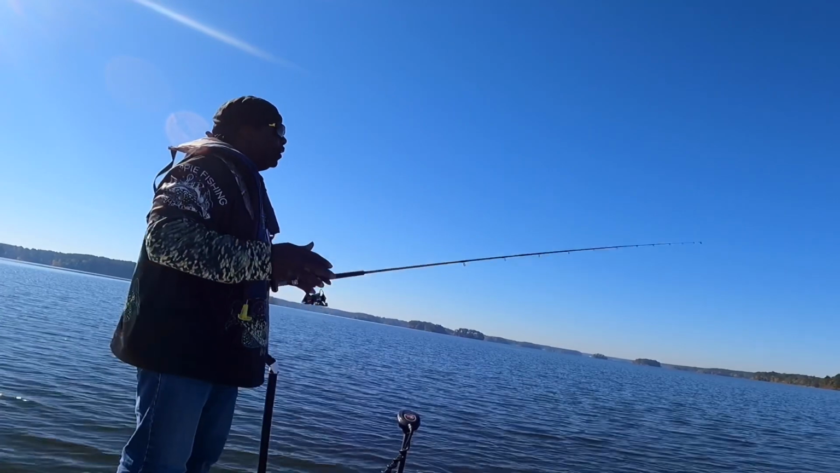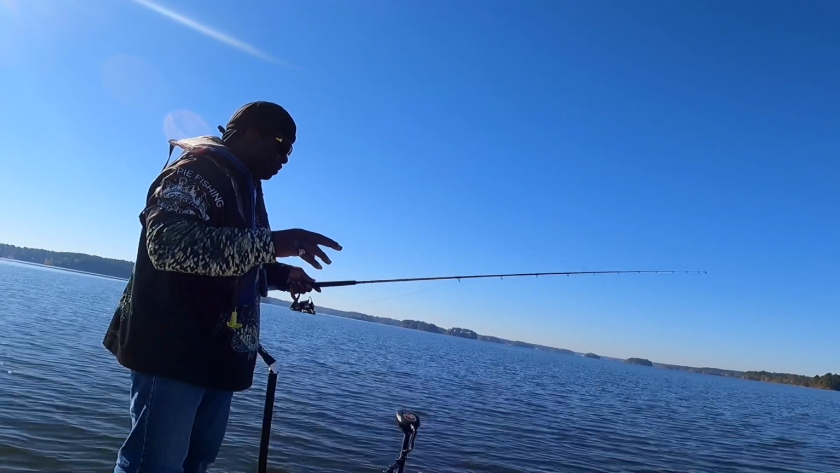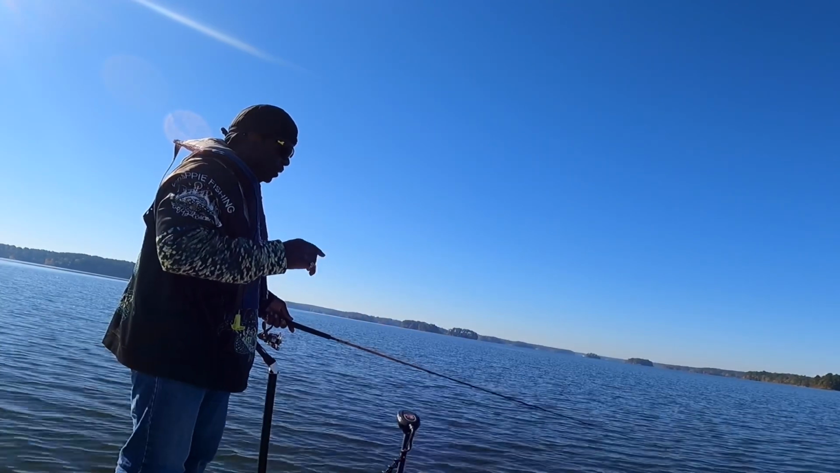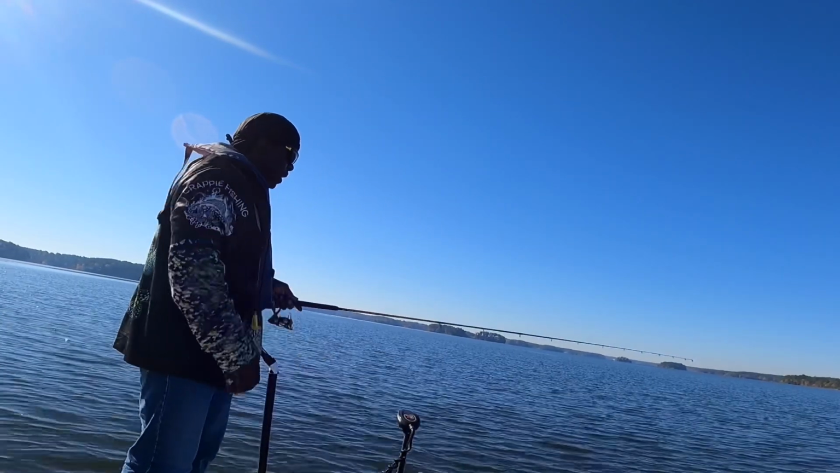Well, it feels a little bit better because it's less flexible on the rod tip, so that when I get that thump, I actually feel that thump better with this one than I do the other one. But that other one was a good rod too. It's just a little bit different feel. But that's the equipment that I'm using.